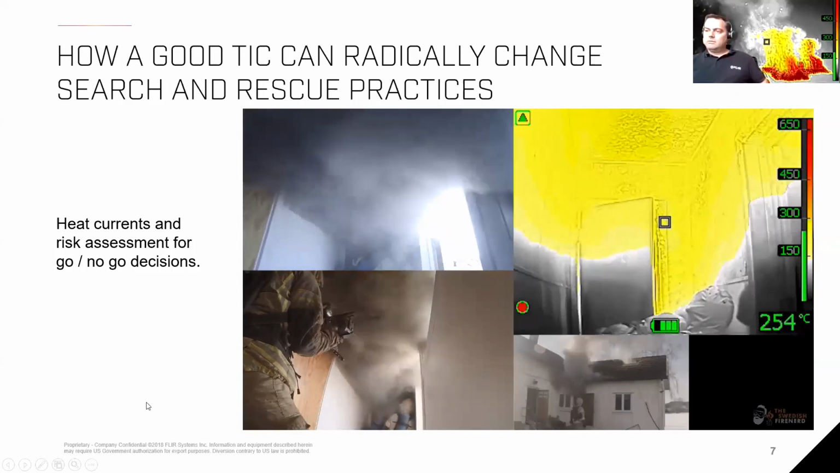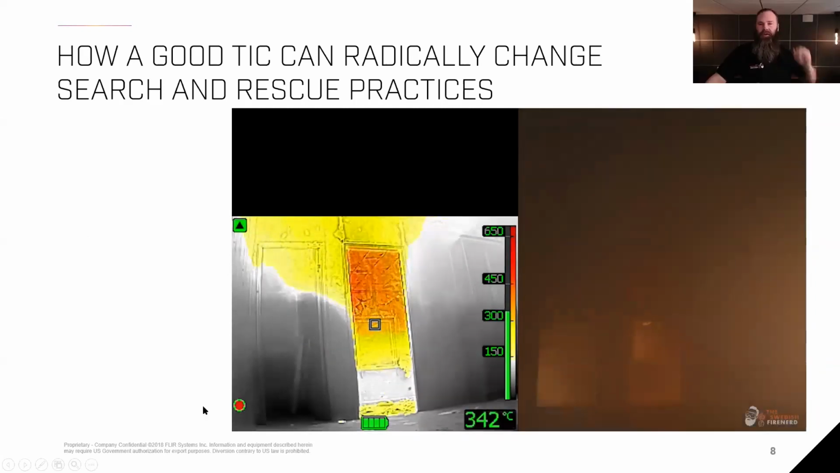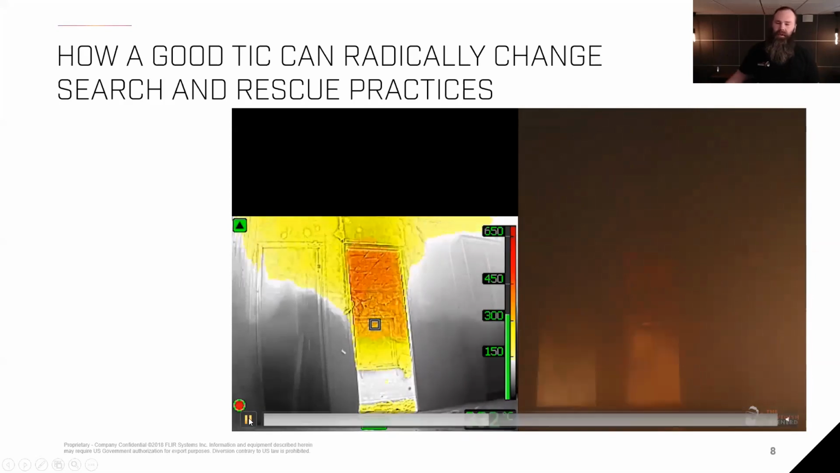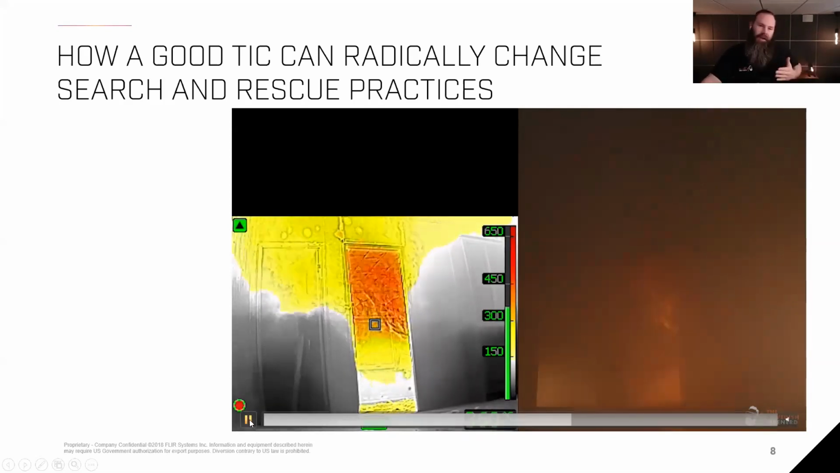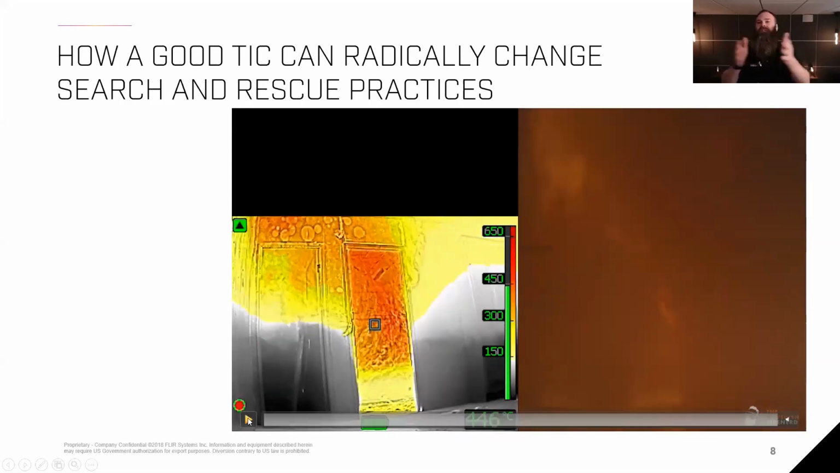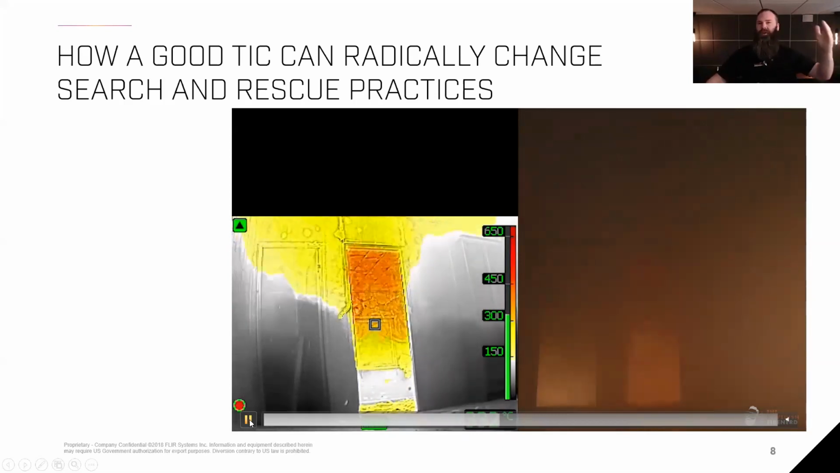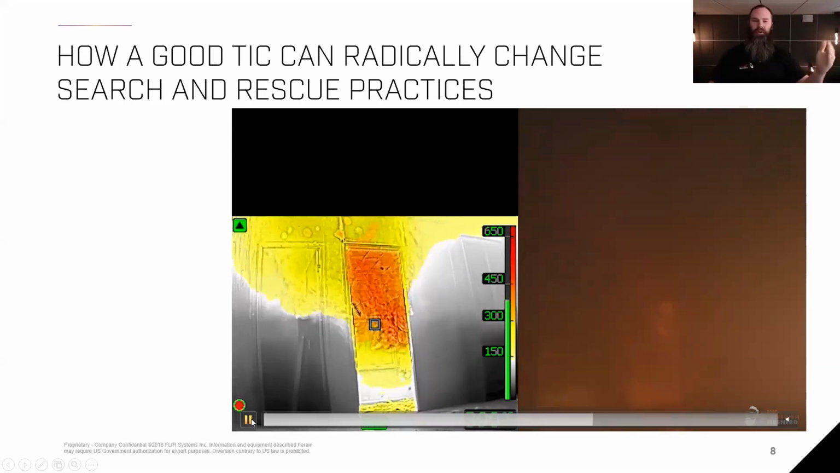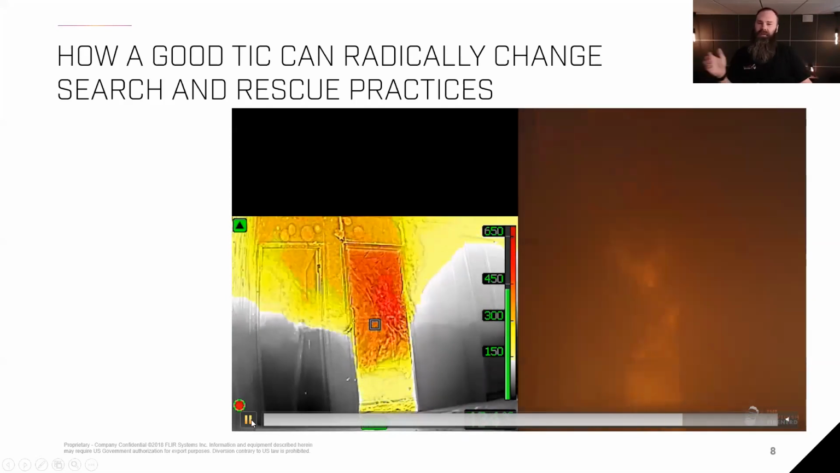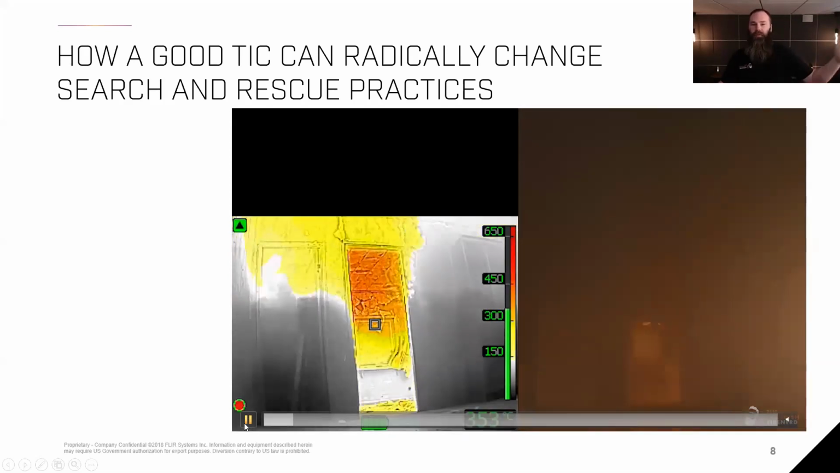All right, so let's move to the next video here. Yeah, and that's just, again, not an acquired structure burn. I'm sitting in that room, and again, if I arrive as a firefighter and I come into this secondary fire compartment, I'll see instantly, where do I want to go? Where do I want to put my stream? I see two doorways. Of course, the fire is coming from the right. It's so obvious in the thermal imager, but it might not be obvious if I don't have visual sight or have limited visual sight.